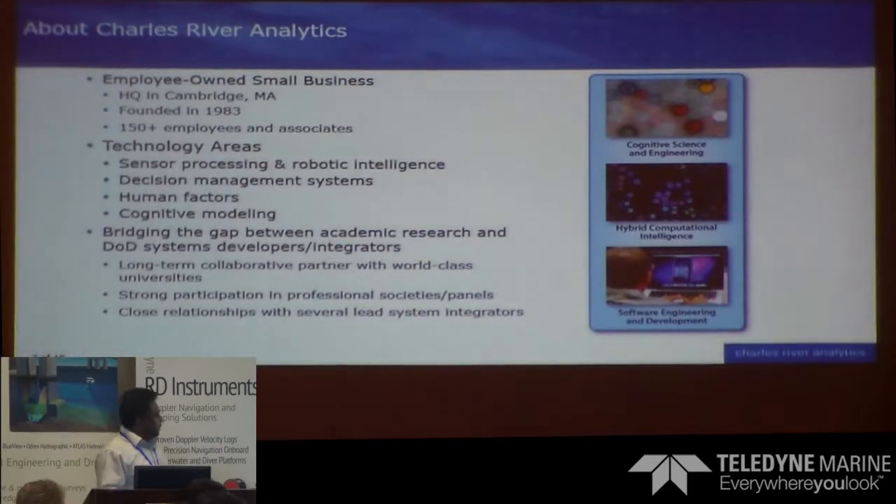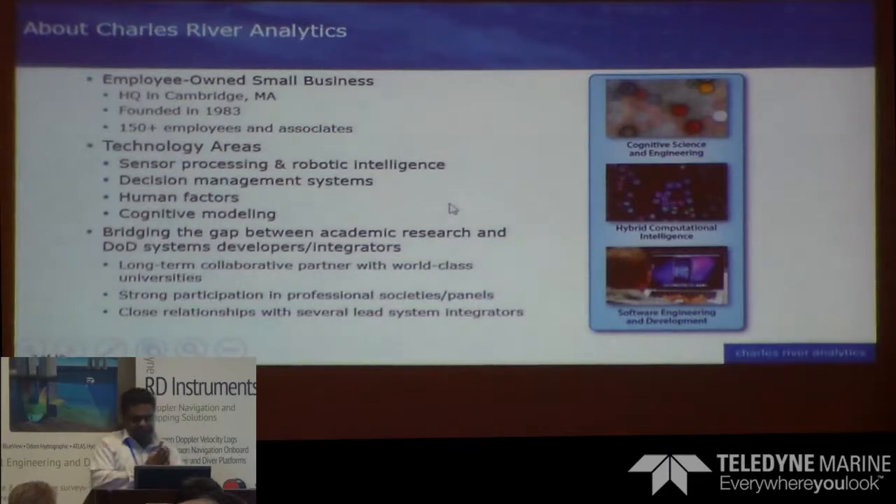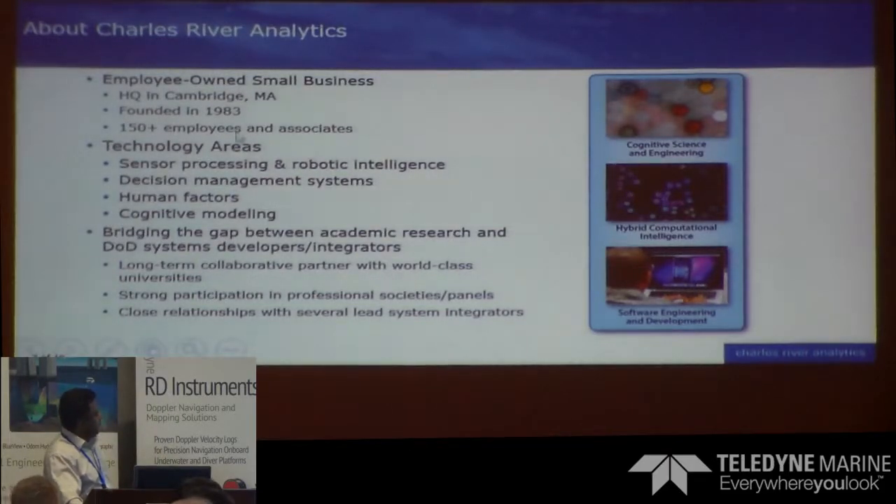Charles River Analytics is located in Cambridge, Massachusetts. We are a small company with over 150 employees, but we are prime on a few programs. The focus is on robotics, sensor processing, decision management systems, human factors, and cognitive modeling. So you can see we have a spread of technologies, and the focus we have on the Teledyne products is mainly the undersea marine robotics area.